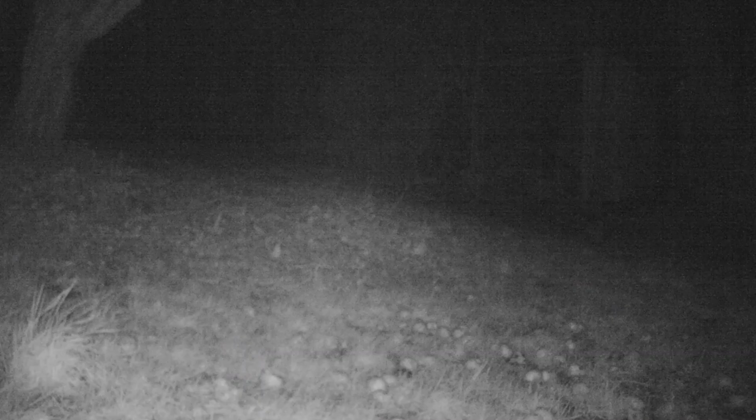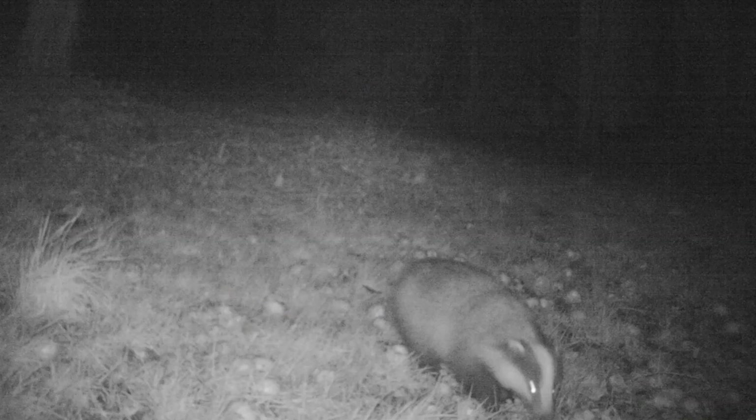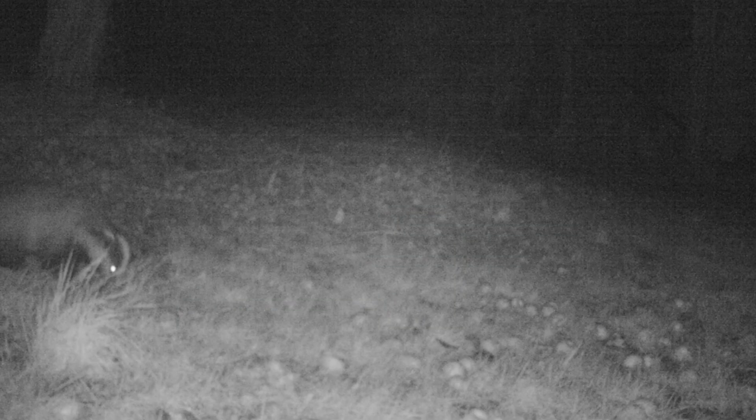So first off, we have something that set it off, but nothing. And then in the following one, we see Mr. Badger. So this is a really good one. I've never caught a badger on a camera trap. This is the first time I've ever seen a badger on one of my camera traps or on my own equipment. So I'm super excited about this, and about the prospect that there are badgers in and around this area that I actually might be able to find.